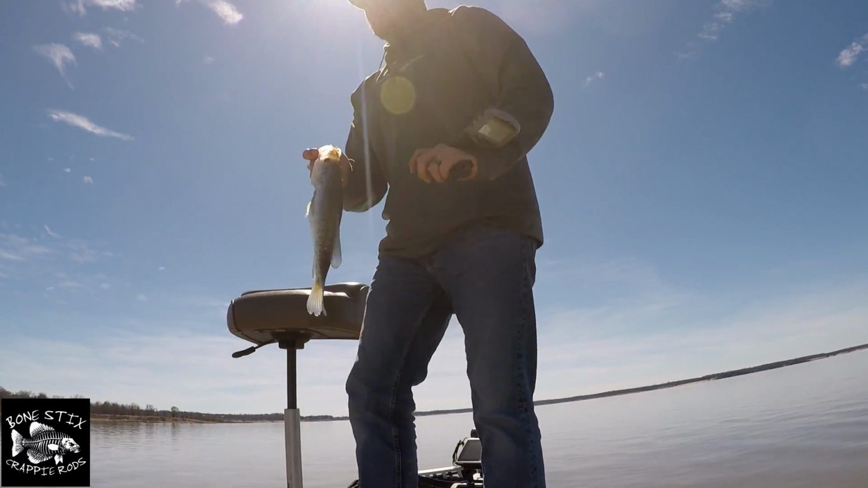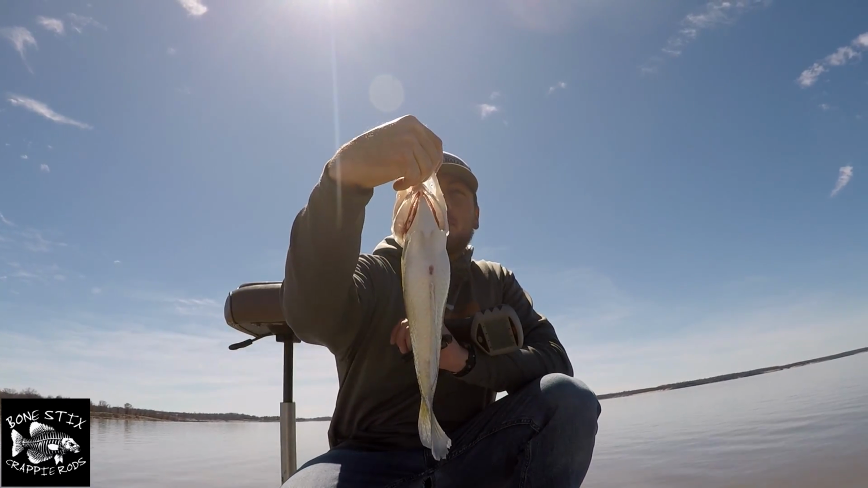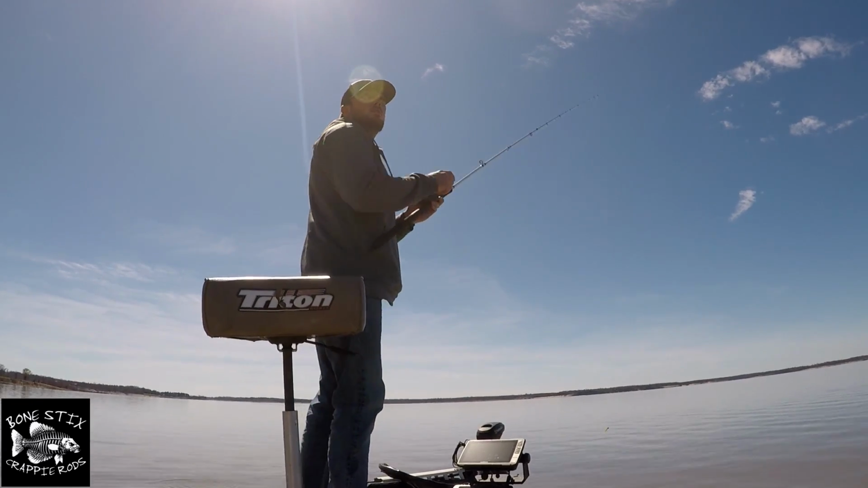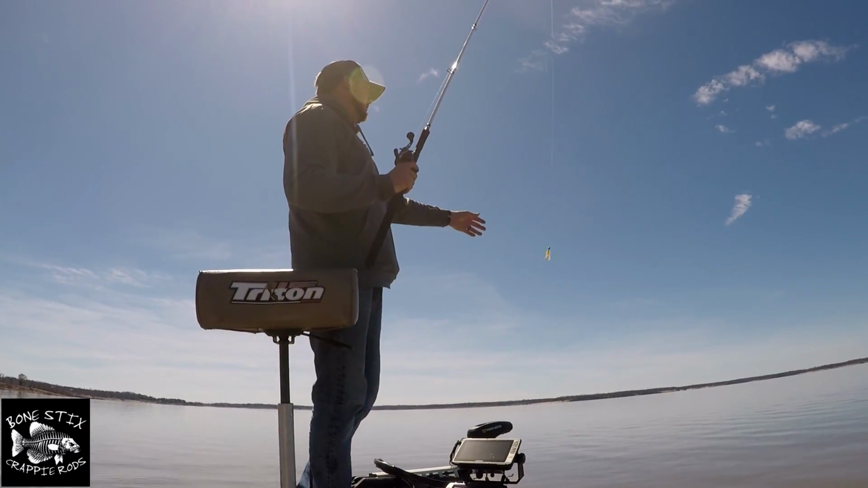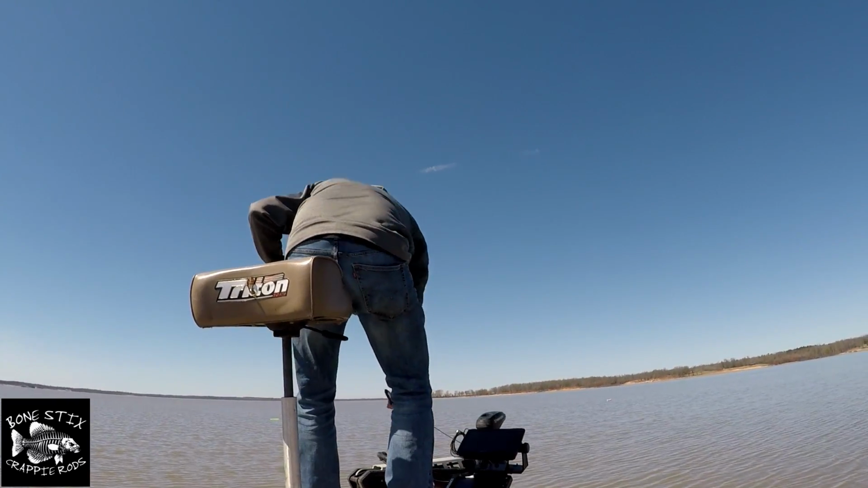194. That fish was in like 7 foot of water, so it's getting ready to move up. It's got a fat belly on it. And that fish was a lot more aggressive than any of the other fish. I don't know why, but he actually chased after the bait. Time to move.